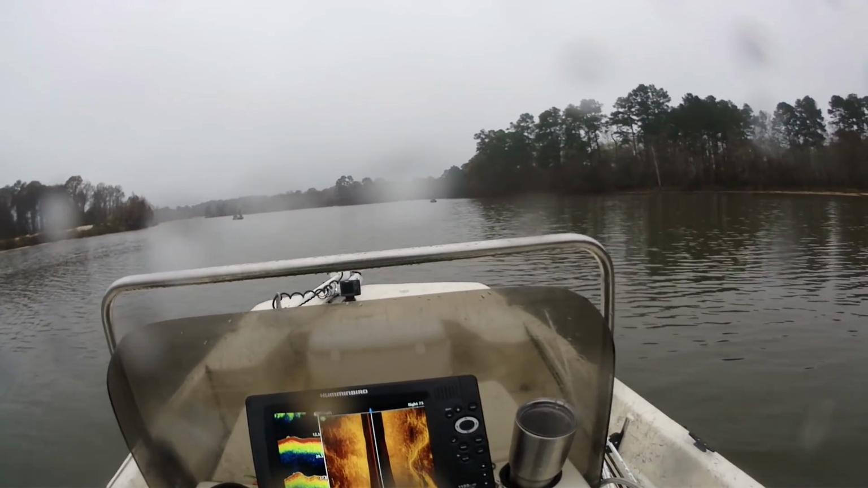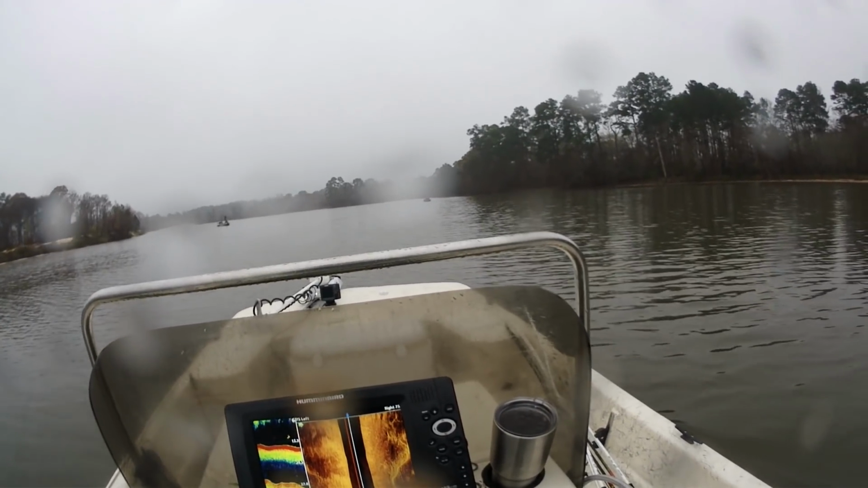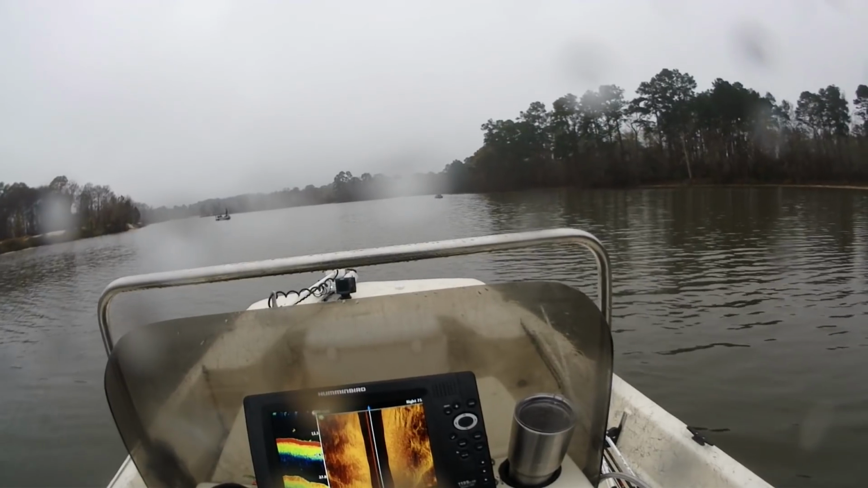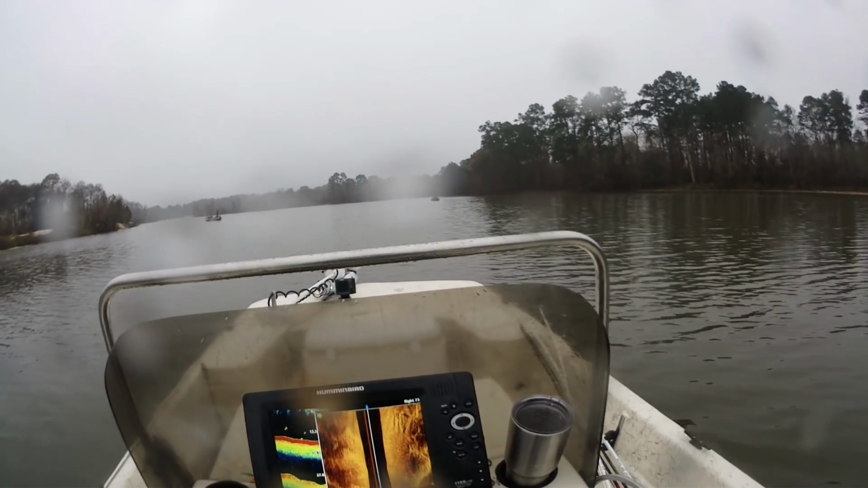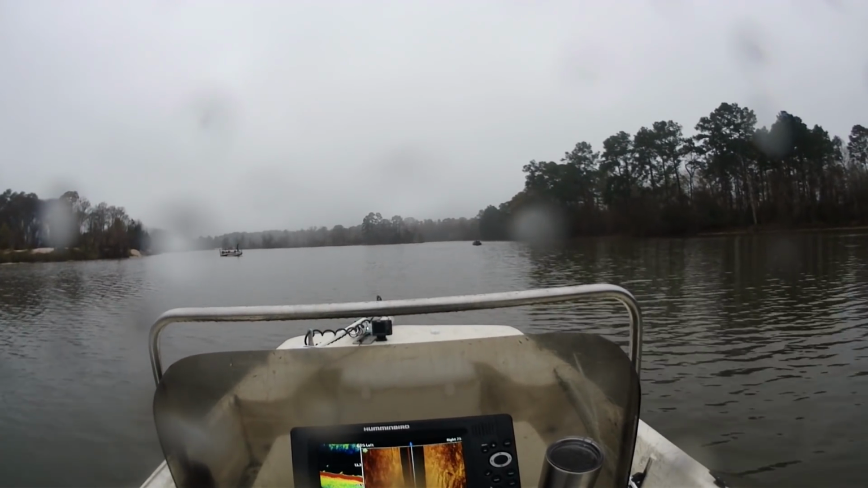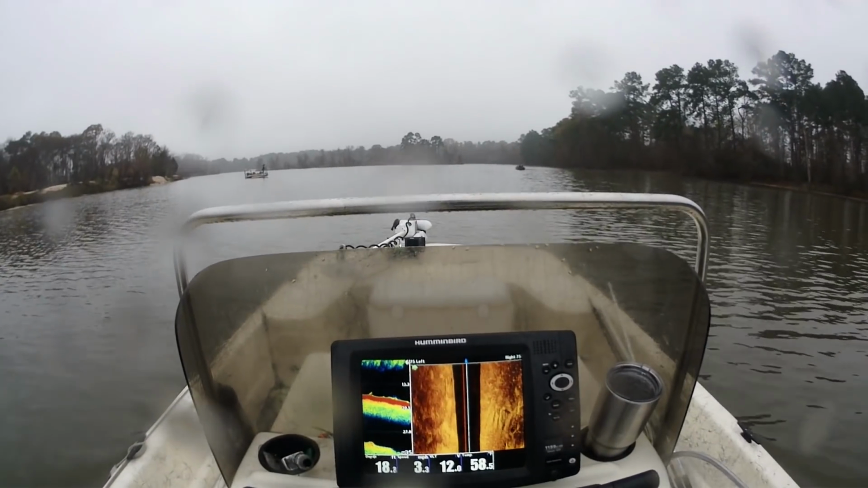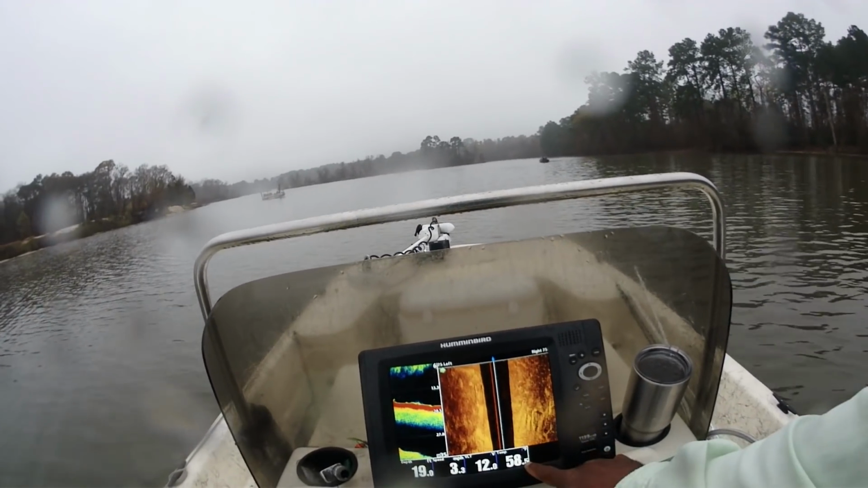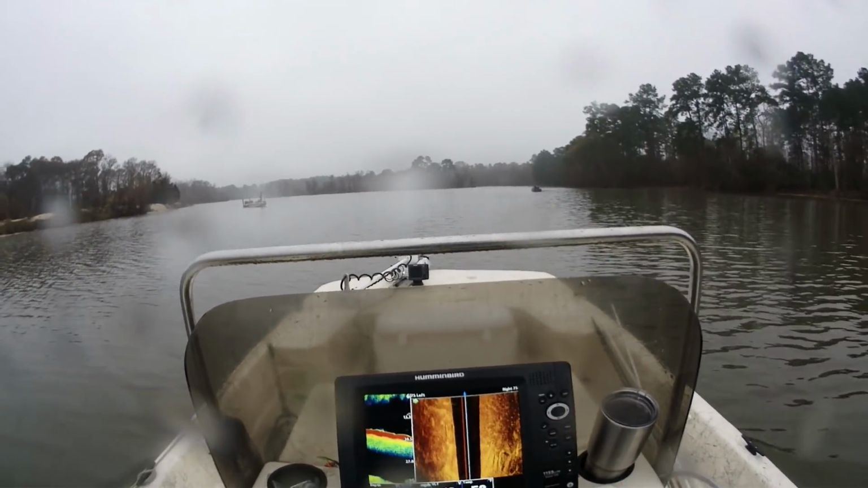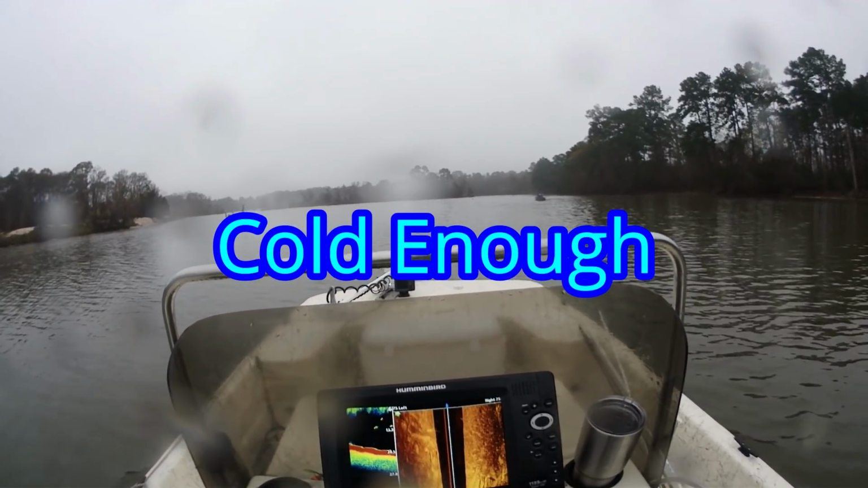Even on 2D, you'll see here in a minute, we're going to be dropping off into 34 feet of water. Watch what this screen does, if they are still here. This area has been completely stacked with boats. All right, just starting to drop off now. If you can see that, at 18 feet, water temp's at 58, which in my opinion is not deep enough to drive fish deep.